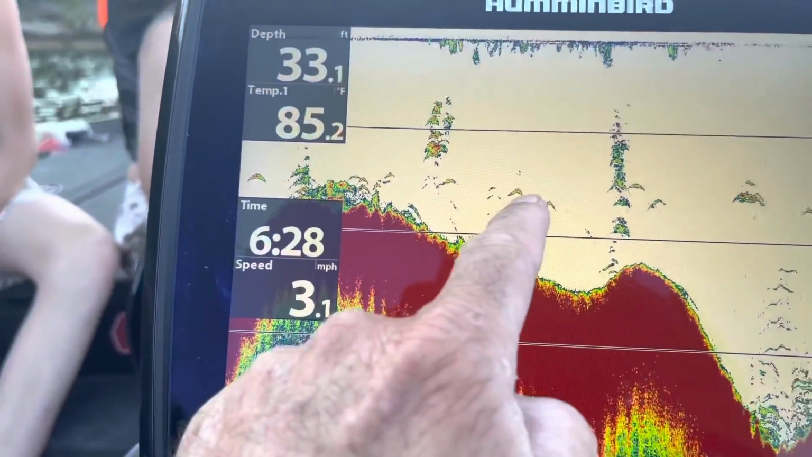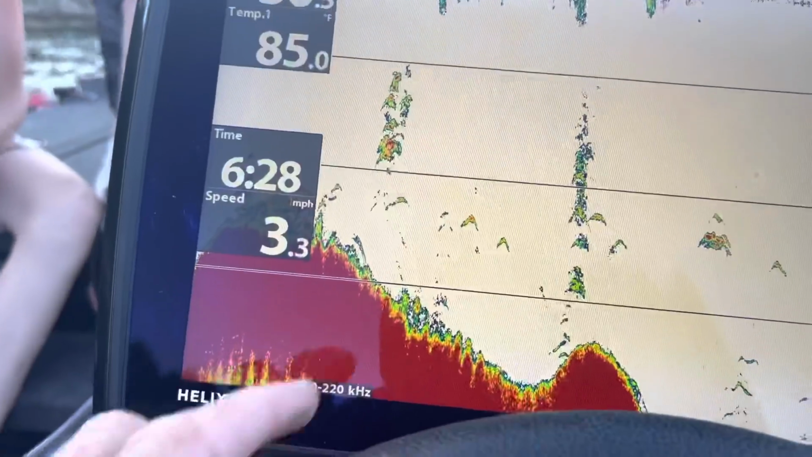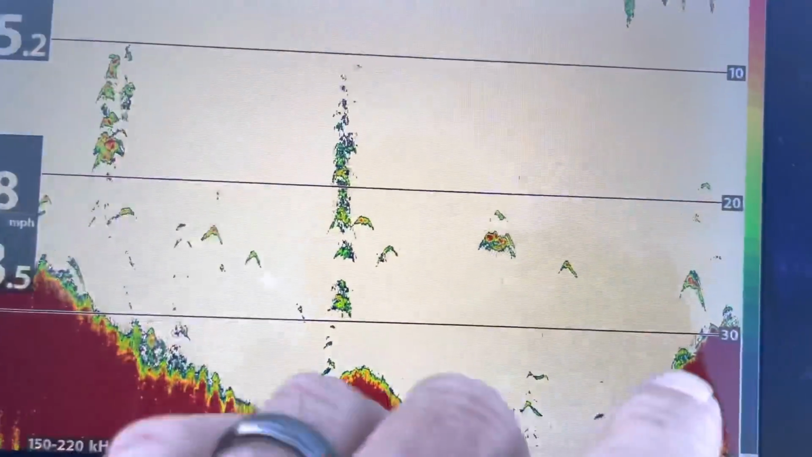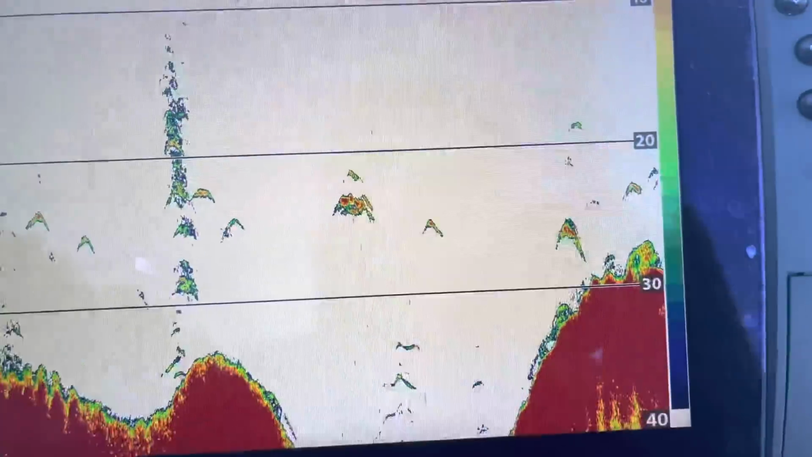You got some isolated fish out here. The way these are positioned, they're probably carp or catfish. Doubt very seriously those are bass. Like that mark right there, that's not a bass, no way. The bass are going to be holding closer to the bottom.